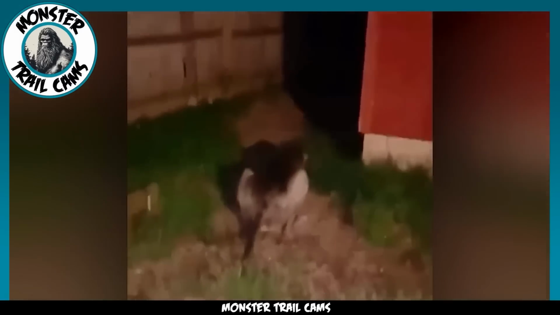As we look more closely, our eyes are drawn to a peculiar sight. Two shining orbs reflecting the light of the camera pierce through the darkness, a mysterious presence lurking just out of reach. One can't help but wonder who or what possesses such radiant, glowing eyes. The dog seems to be engaged in a silent standoff, a silent battle of wills with this enigmatic figure concealed in the shadows.